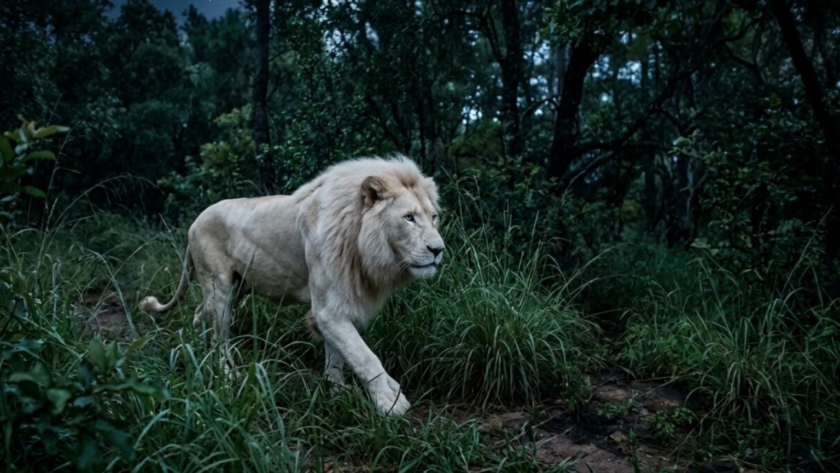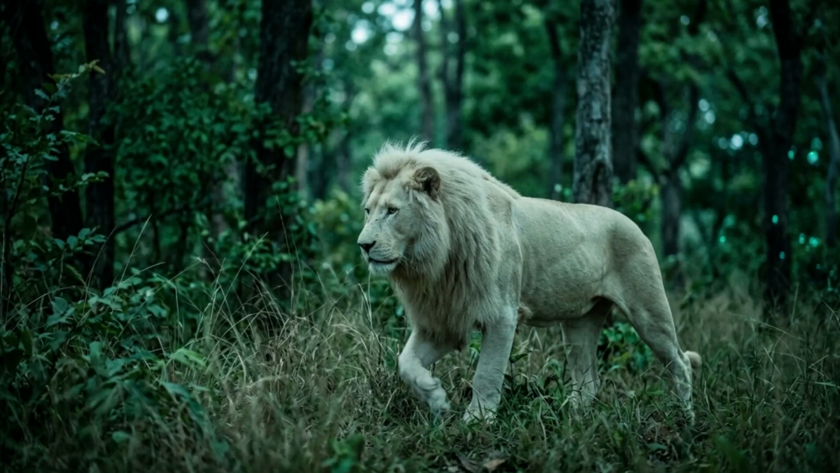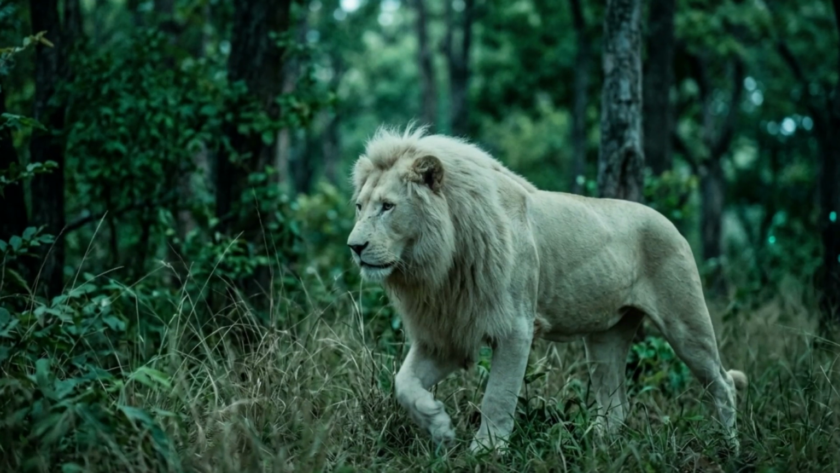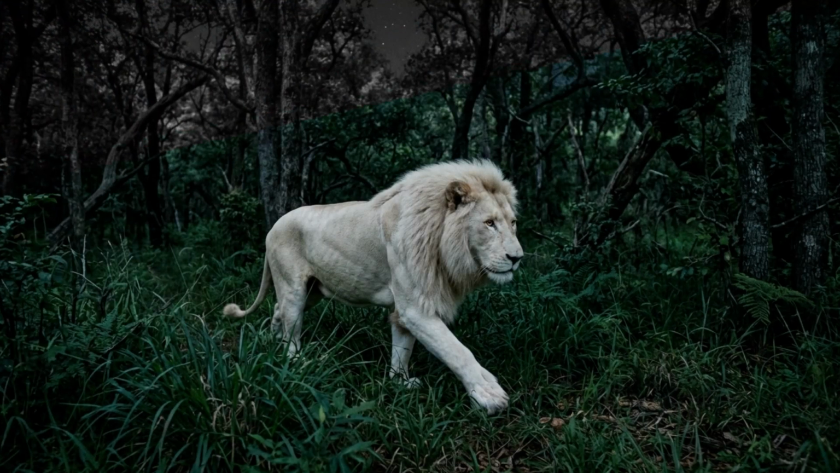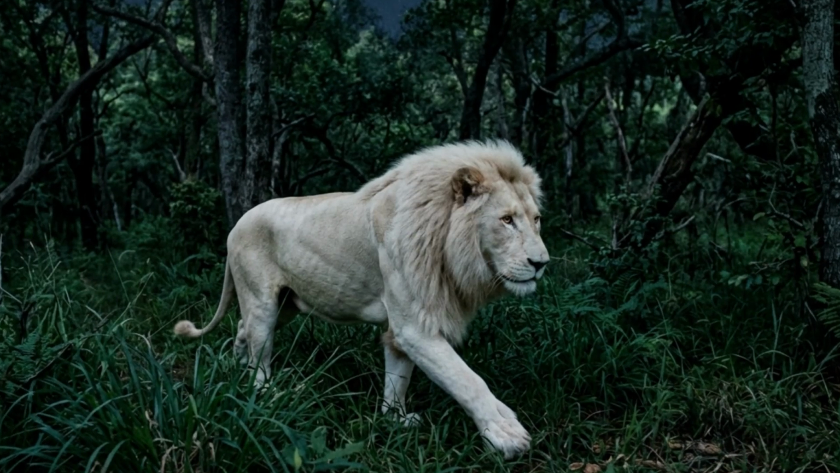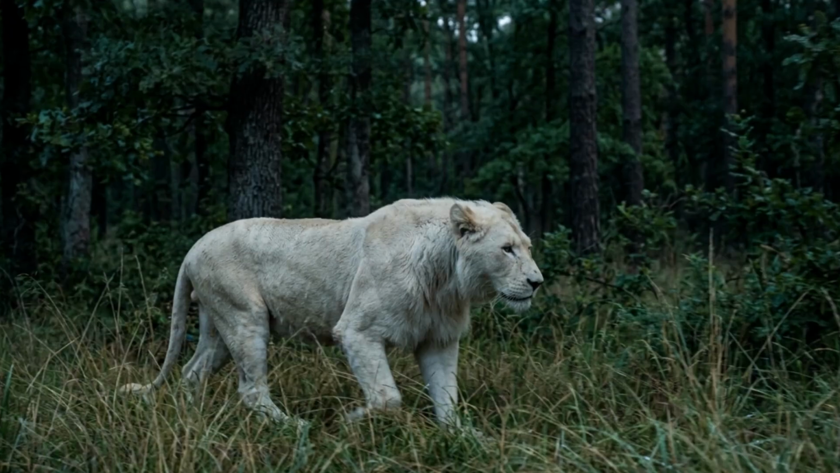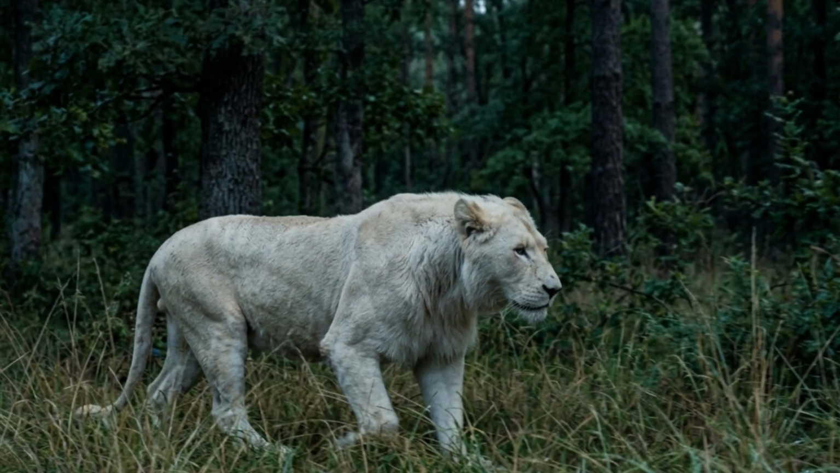But this extreme isolation strategy created a new problem. Staying buried in dense thorns all day severely limits your hunting options. Yeah, I imagine you can't really stalk prey from a ditch. You can't ambush a herd of impala if you are trapped in a ravine. This causal chain, from lack of pigment to extreme hiding to the inability to hunt, forced Casper into a critical adaptation. He had to seek out other scavengers. He ventured into this invisible shadow underworld and found other ghosts. 8 other rogue outcast lions.